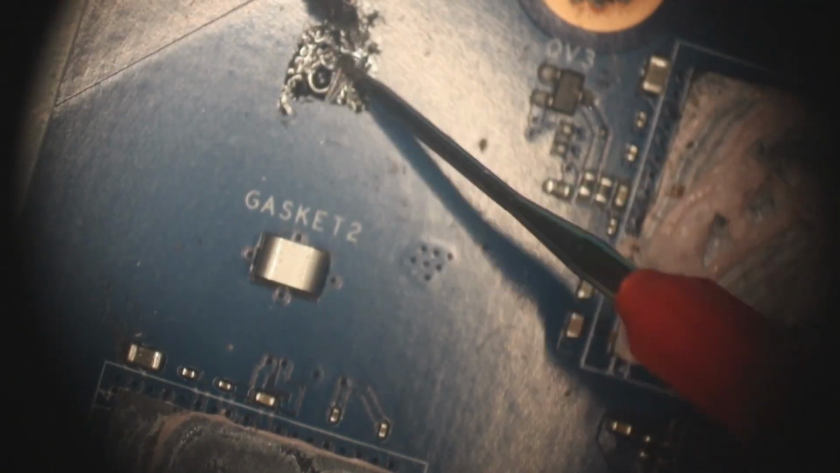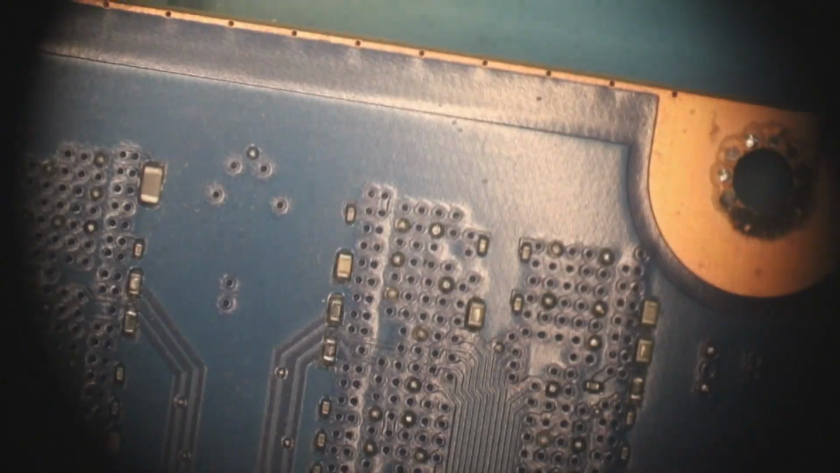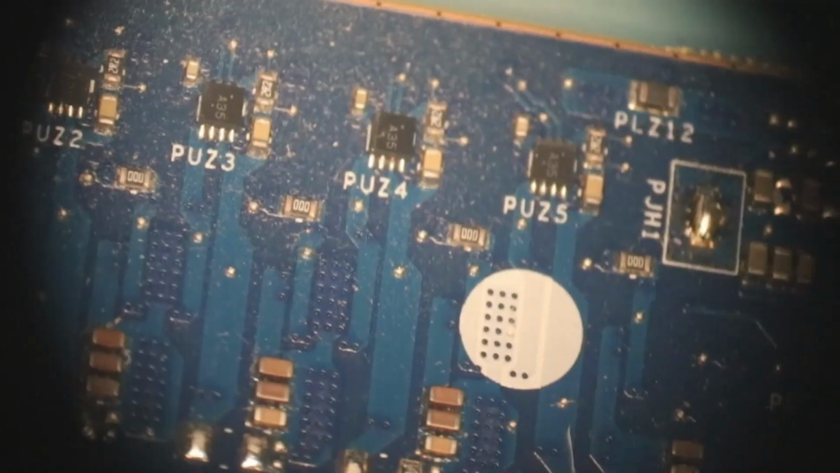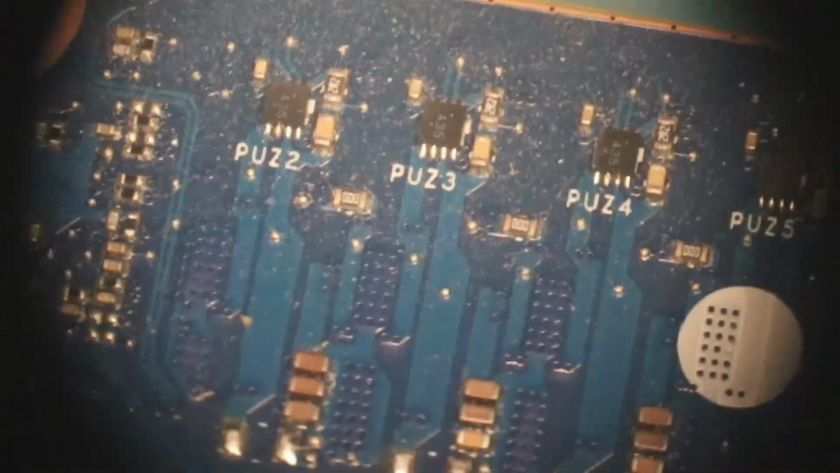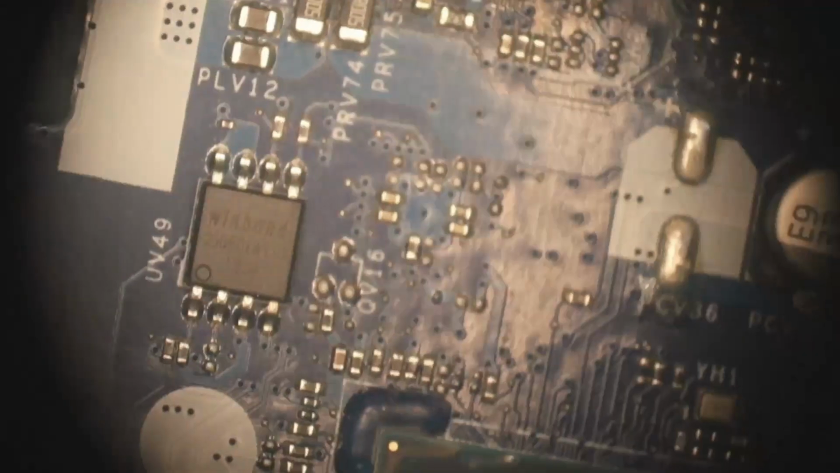There's some more. Maybe I should check the back of the board. And some more liquid damage there too, but it's not in an important area. Okay, will the short circuit reveal itself to us with visual inspection? Nope, it's winning this game of hide and seek.